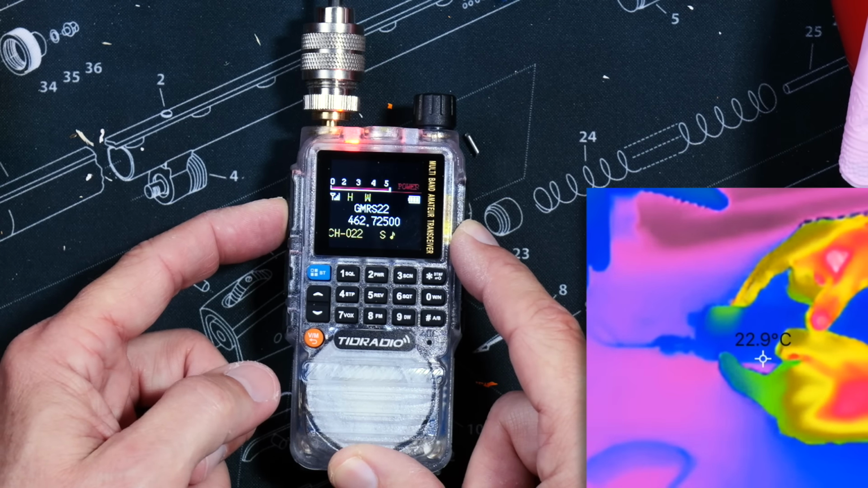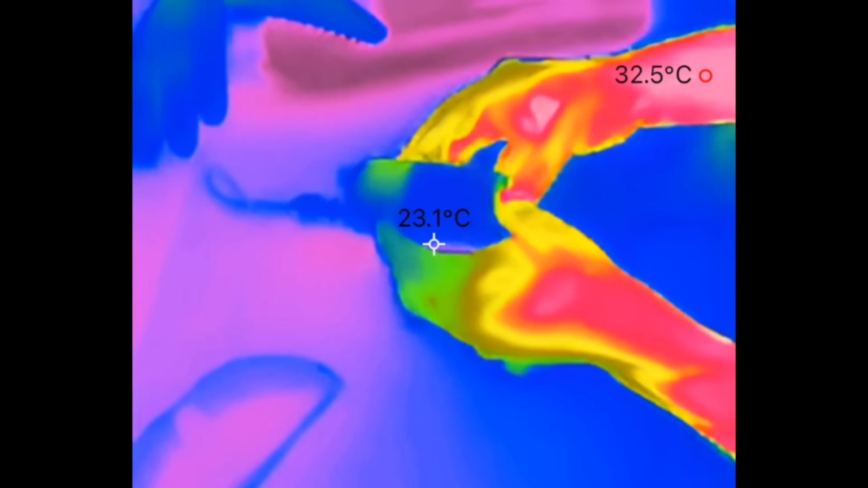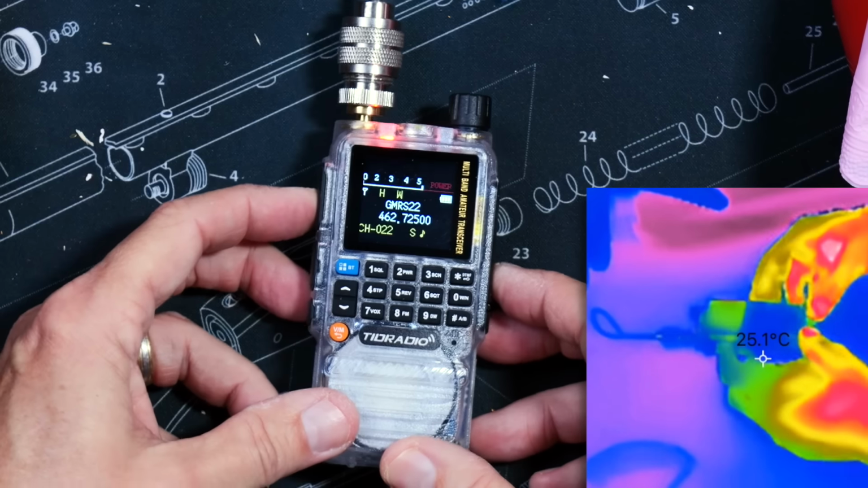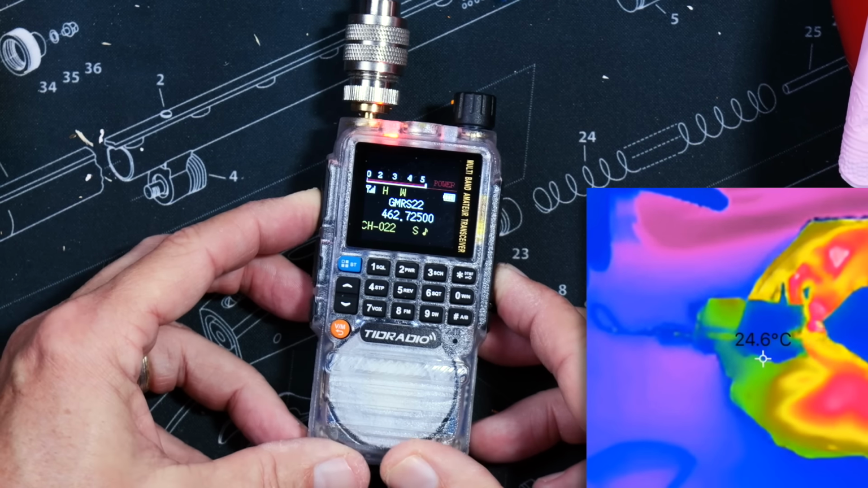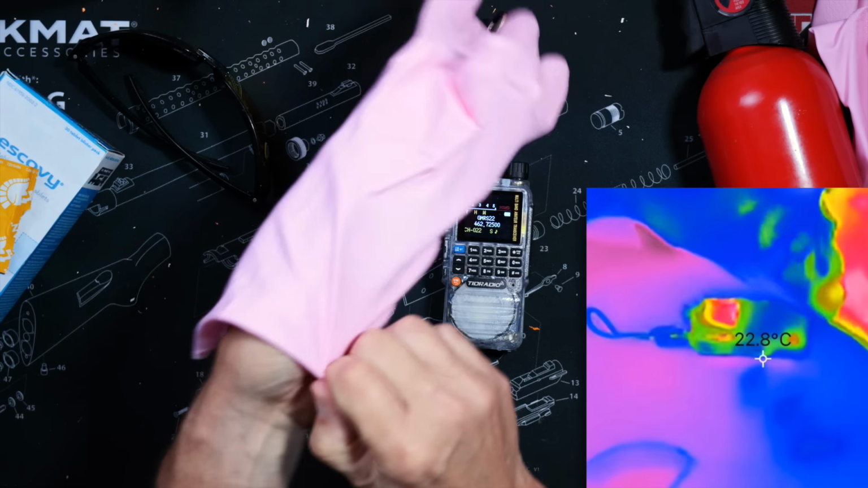Transmitting into a dead short. The radio is still transmitting. Temperature does not seem to be getting too high. Doesn't feel hot at all in any way. No flames, no explosions, nothing. The radio is warming up. I might have to put the safety gloves back on.